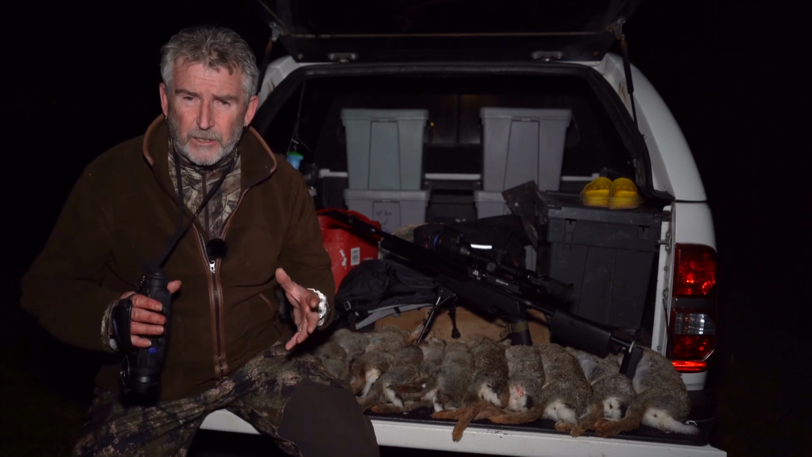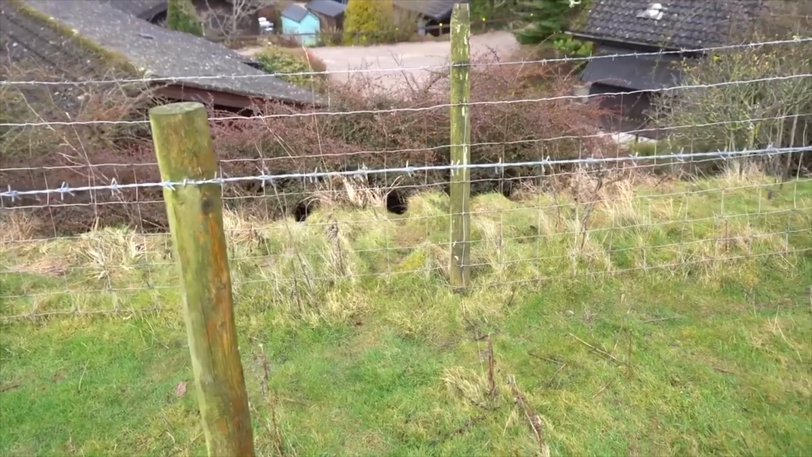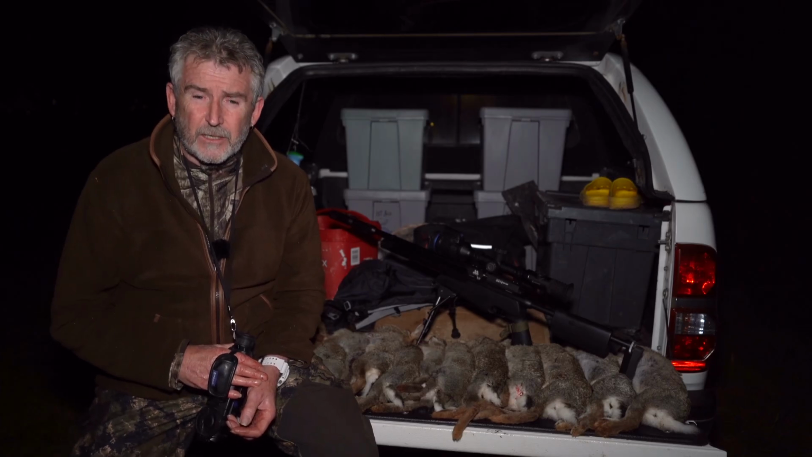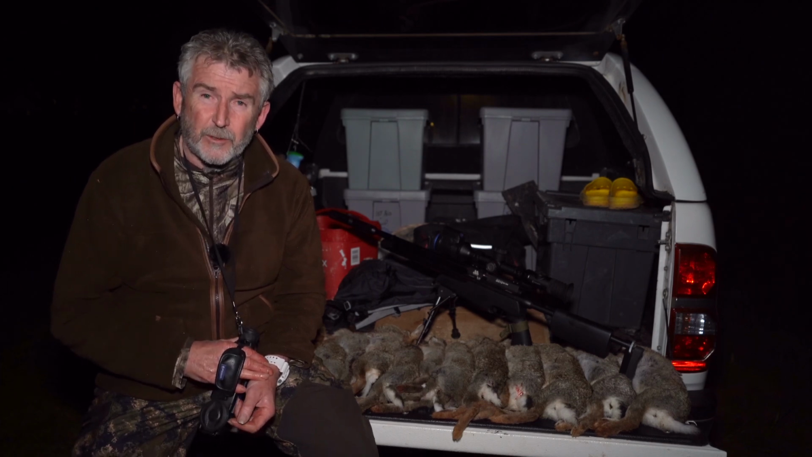The actual land we're working on is a big farm area, and there's like a privately owned lodge area, but it's surrounded by other farms that I've not got permission on, and they've got plenty of rabbits which are coming in and get into my land and get into lodges. So it's going to be an ongoing task to keep on top of these, and it's something we're going to have to keep on doing and keep on coming.